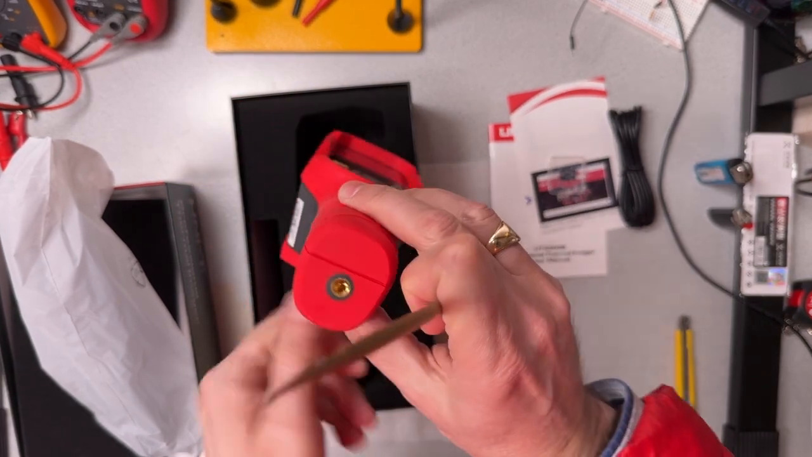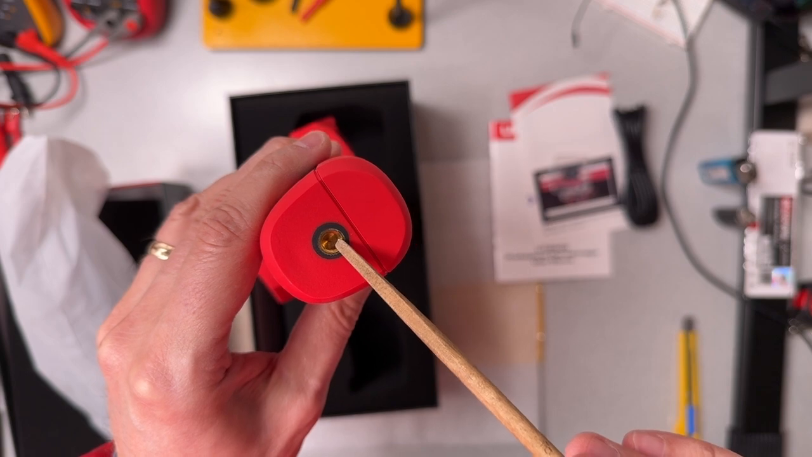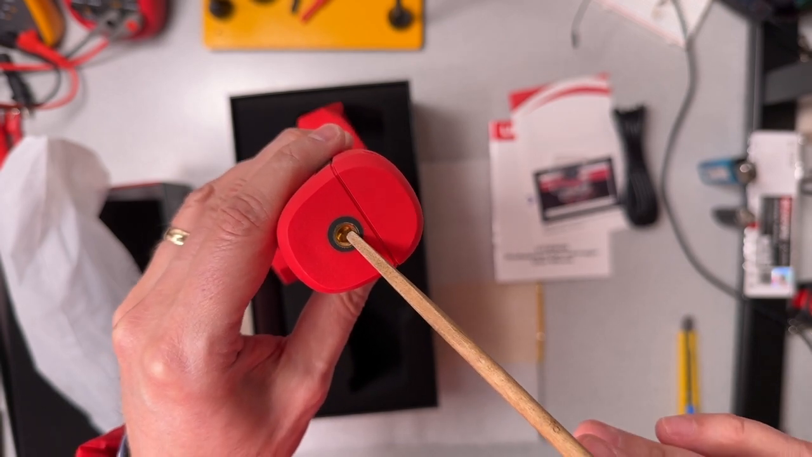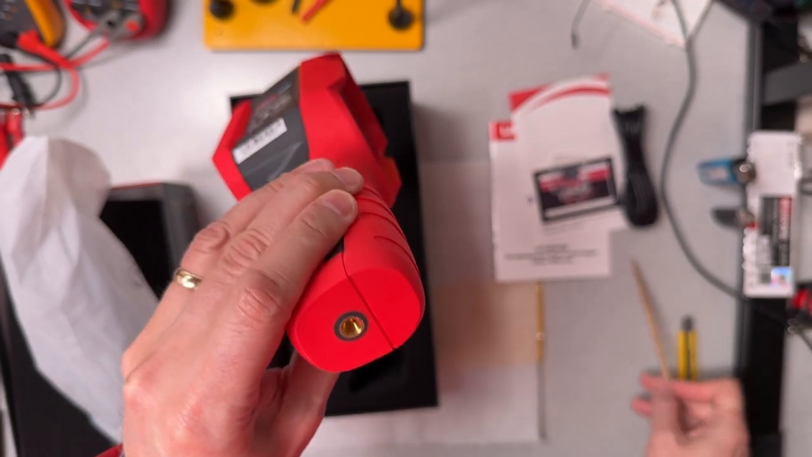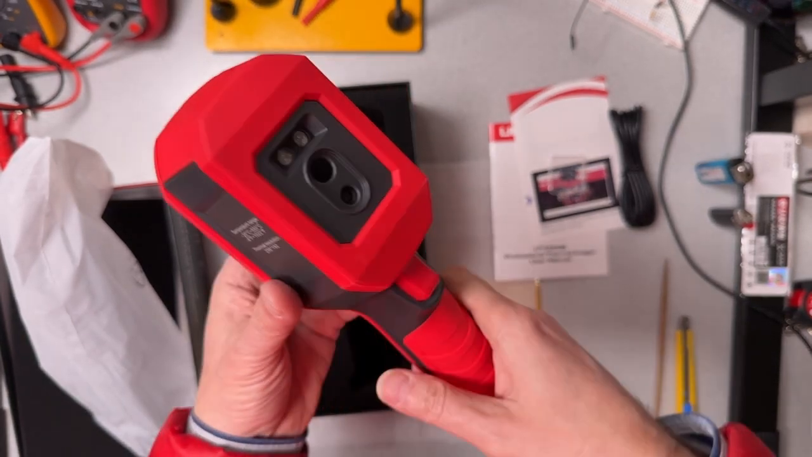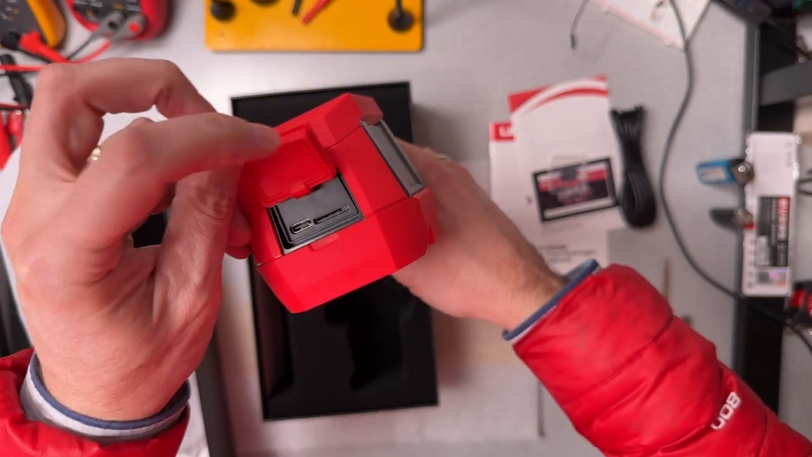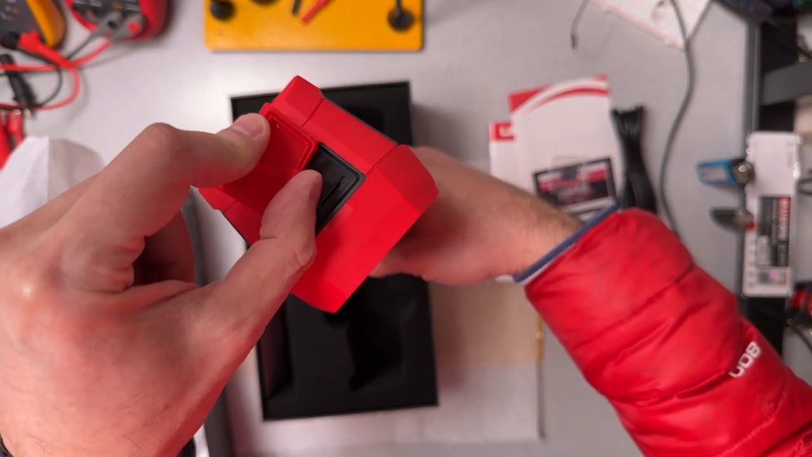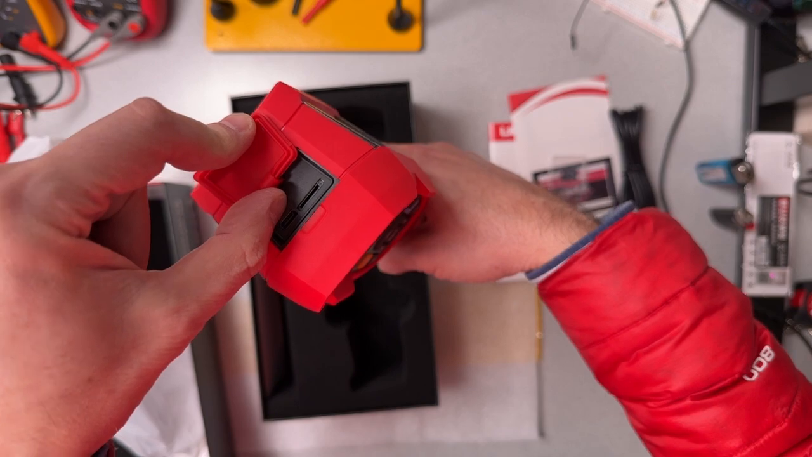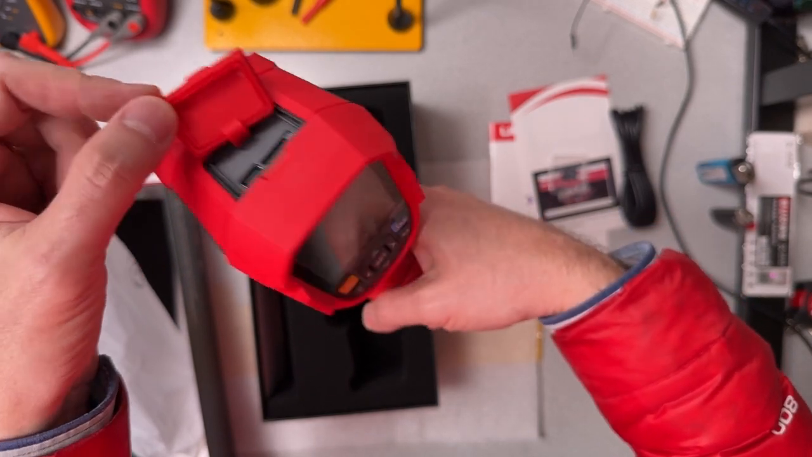And at the bottom, we have a standard 1/4-inch tripod mount, so we can mount this on a tripod for use, although it can also be used in a handheld mode. At the top here, we have a spot where we can plug in the micro SD card and the USB-C cable for charging, and that's one of the first things that I'm going to do actually is charge it up.